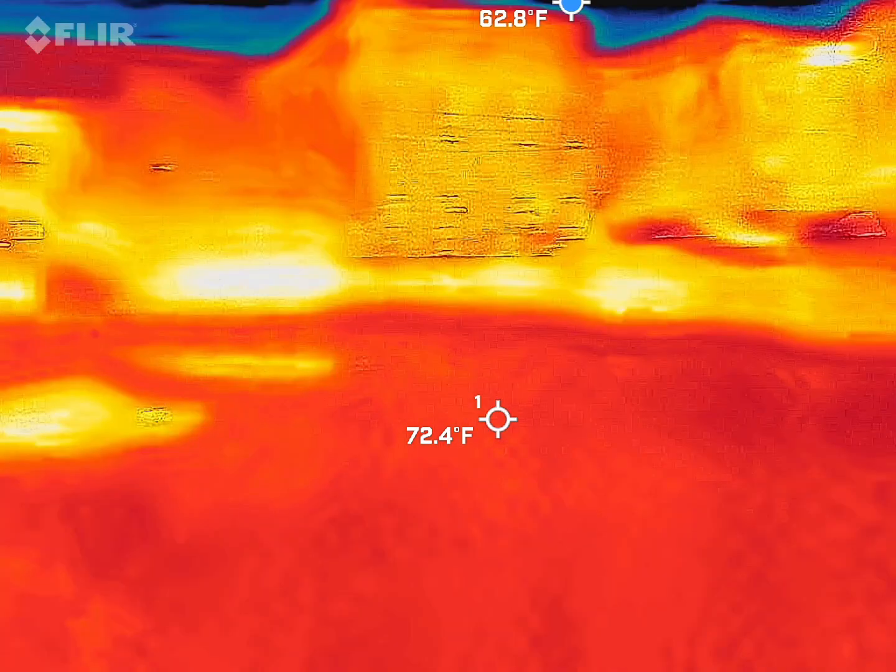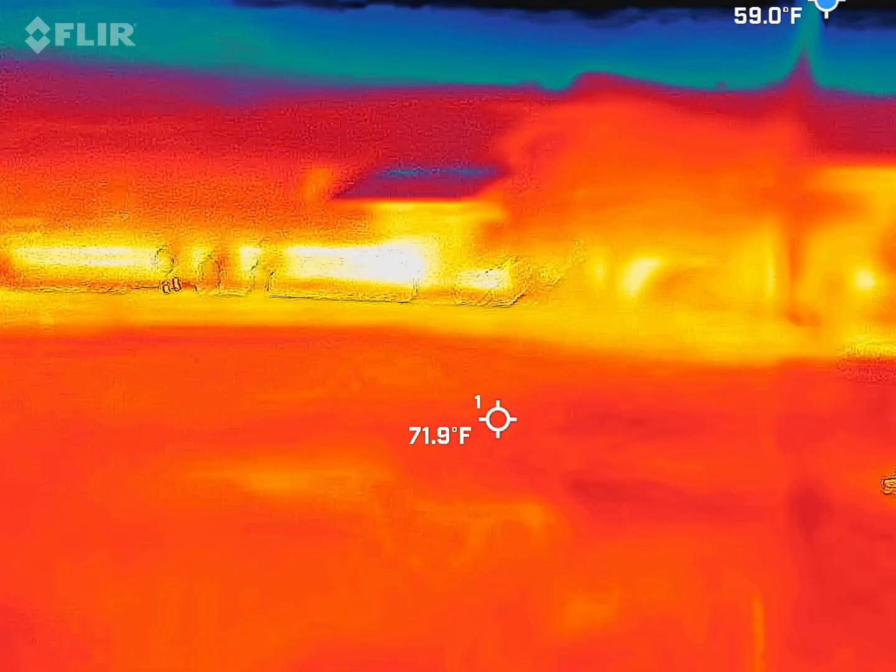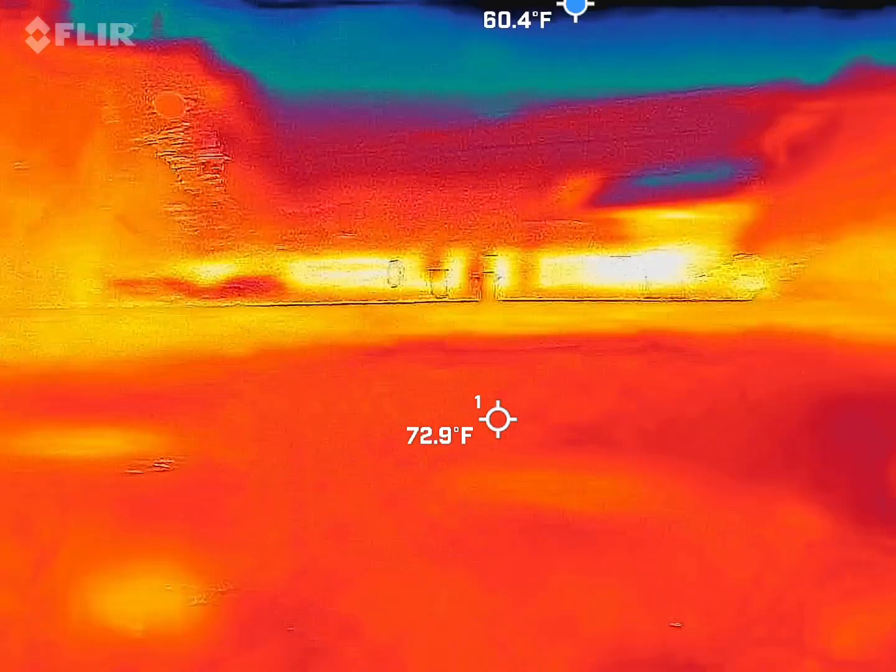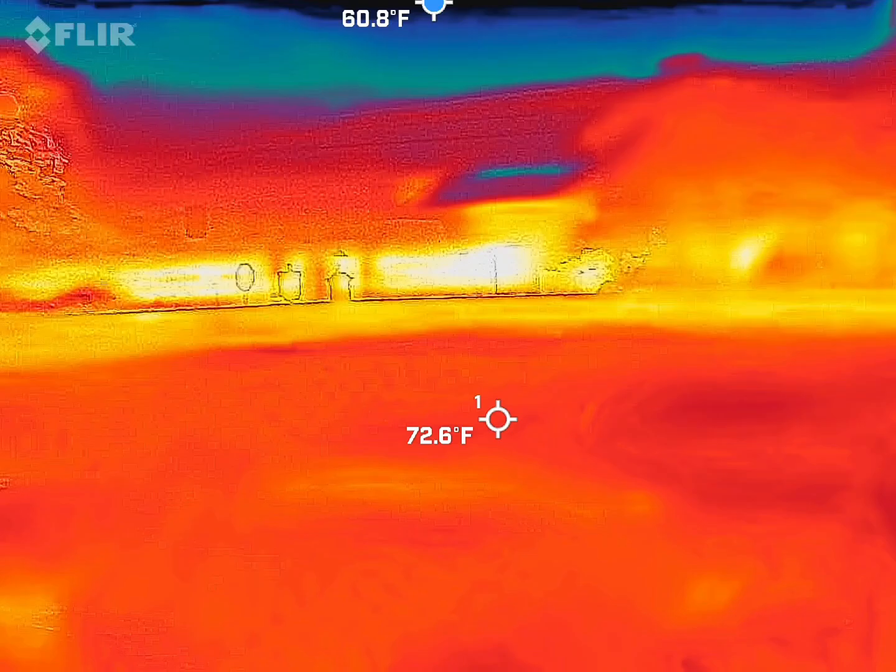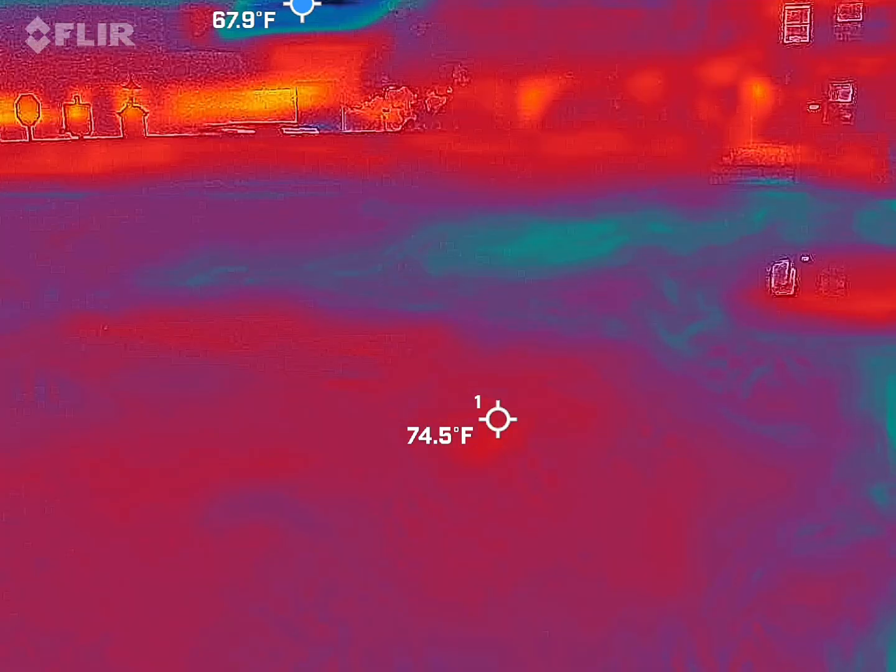Down for what the ambient temperature was. There was a cold spot over there, but I think that it didn't move. So. Oh, by the way, the blue dot, you notice how it's in the sky? Yep. The sky has no surface, so try to keep the sky out of view when you can. Okay. Otherwise, it'll go to the sky every time. Sorry. Nope, no worries.